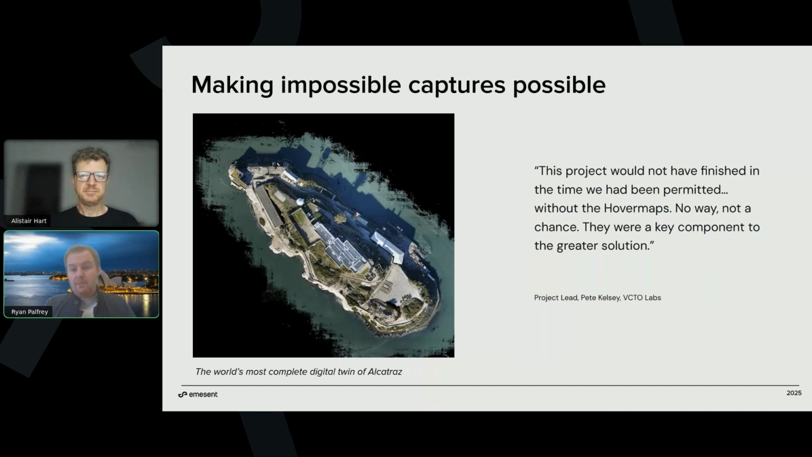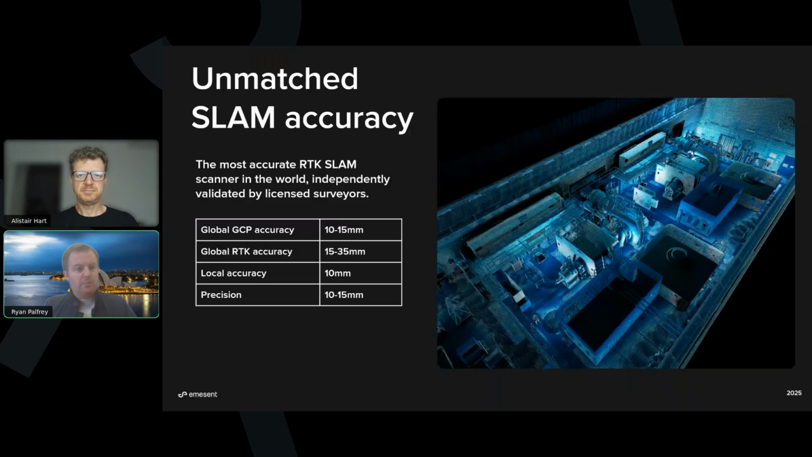And the Hovermap, the thing that we spend the most of our time thinking about for surveyors and for reality capture professionals is accuracy, and in particular RTK SLAM accuracy, which is something that's really, really exciting, and I'll dig into in more depth in a little while. But as I mentioned, Emesent started life doing drone autonomy. And so the SLAM algorithm which we use works backwards from the environment. It uses the LiDAR on the Hovermap, triangulates that data with the IMU within the scanner, in addition to RTK when it exists, to identify the position of the scanner in the environment in real time.